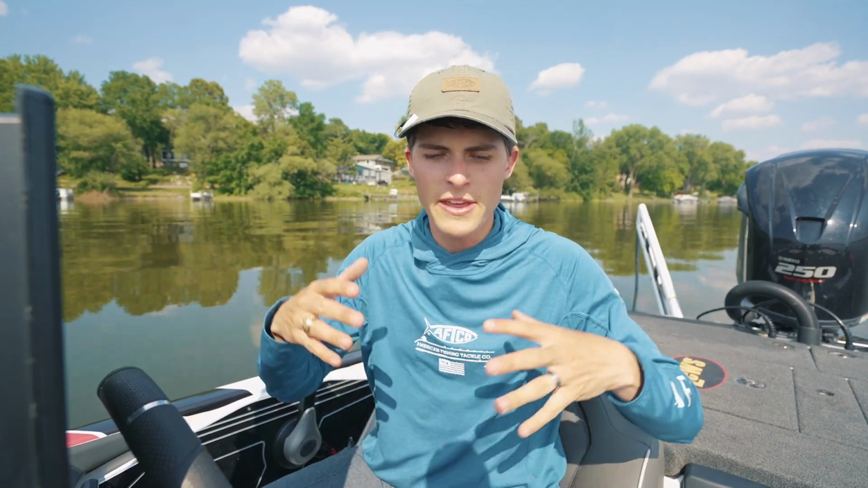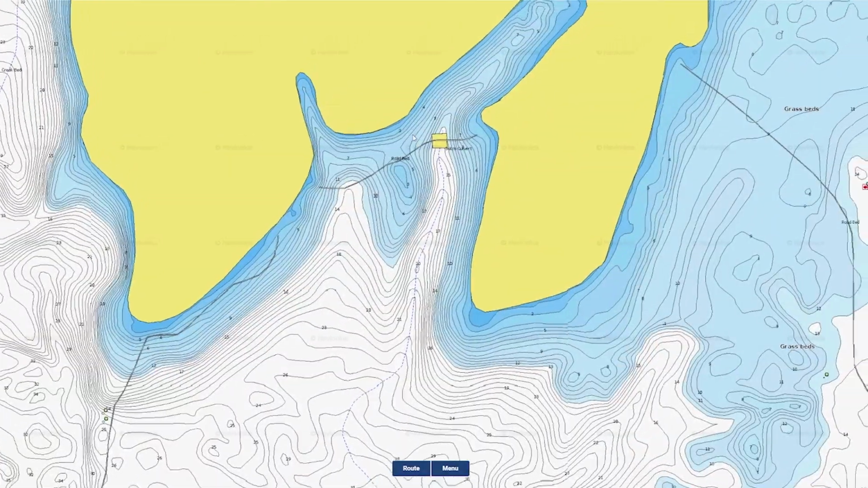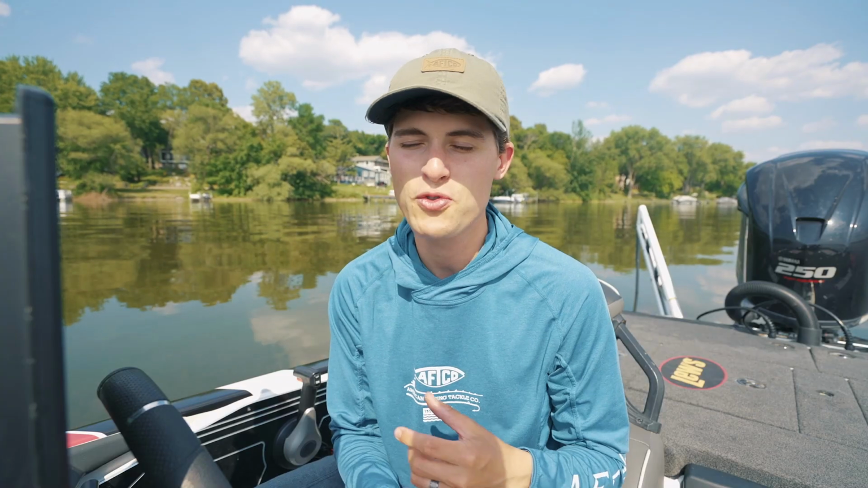I could be looking for what's called a ditch or a drain, which is where the contour lines kind of come down on a steeper area and form this little saddle where those fish could kind of slide out into deeper water and sit in that saddle. There's really so much stuff that you could look for. But the biggest thing to me is that I'm going to look for things that are different.